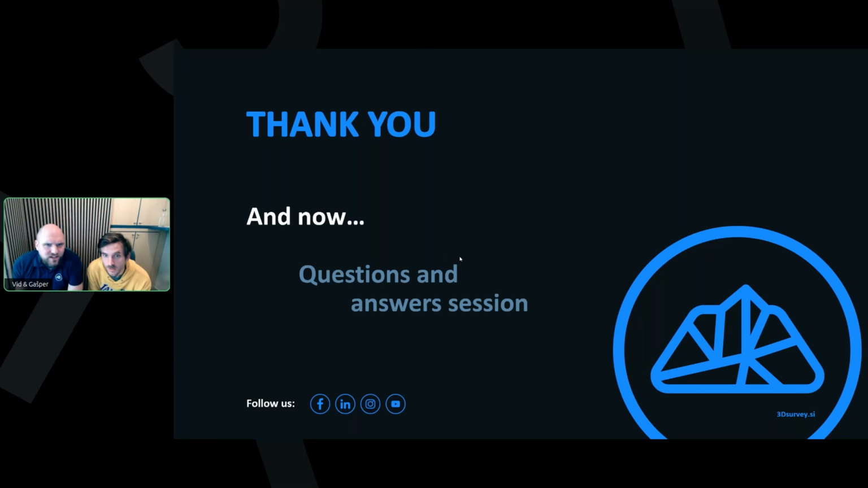Then we have: DJI Terra is capable of exporting a 3D mesh from LiDAR point cloud, PLY or OBJ. I could import this mesh into 3D Survey, but it seems that the geotransformation does not work. For an imported point cloud it worked, but for the mesh, any tips? My guess is that when you export OBJ from DJI Terra, it exports the OBJ with local coordinates, and it will create a separate file where it states the insertion point.